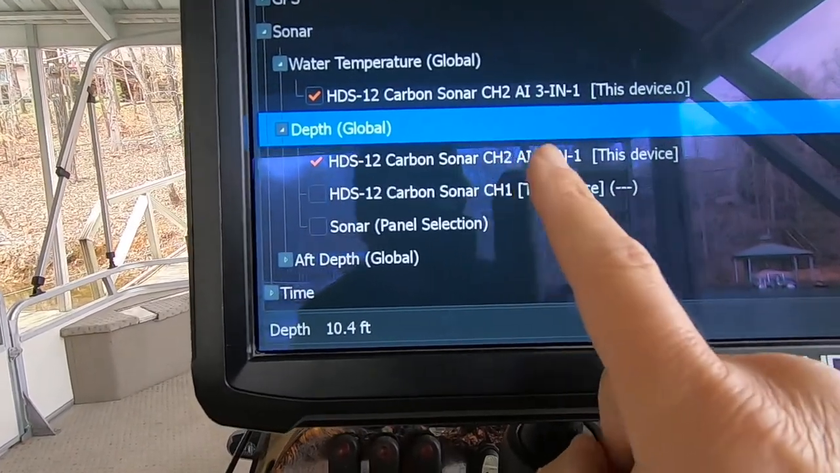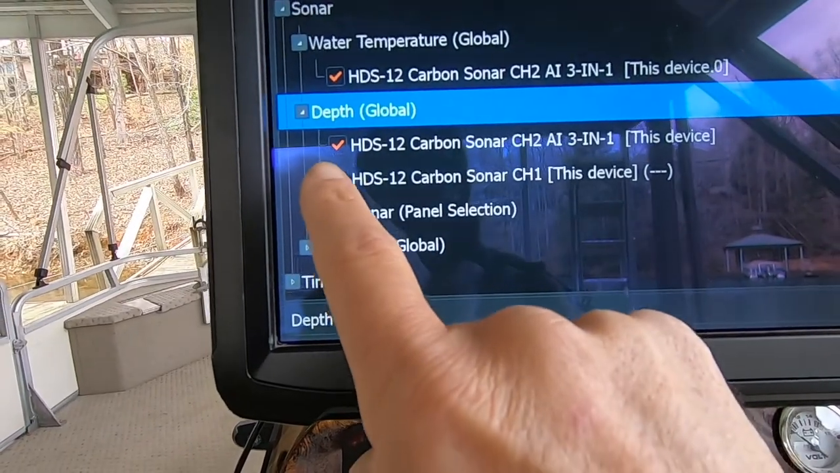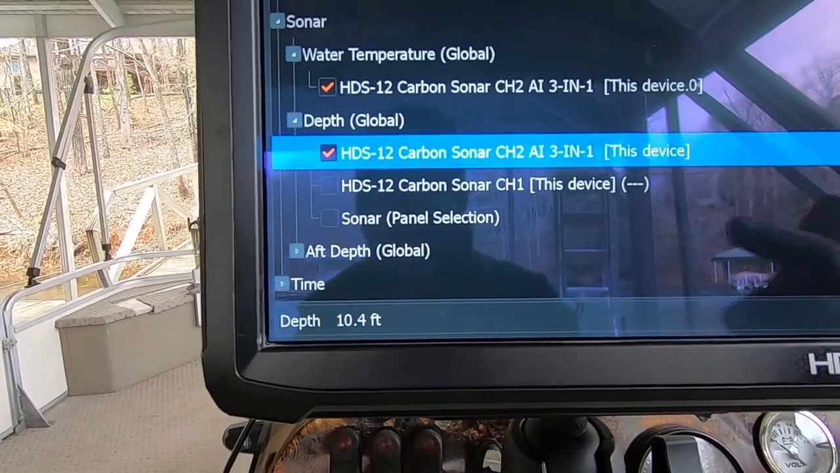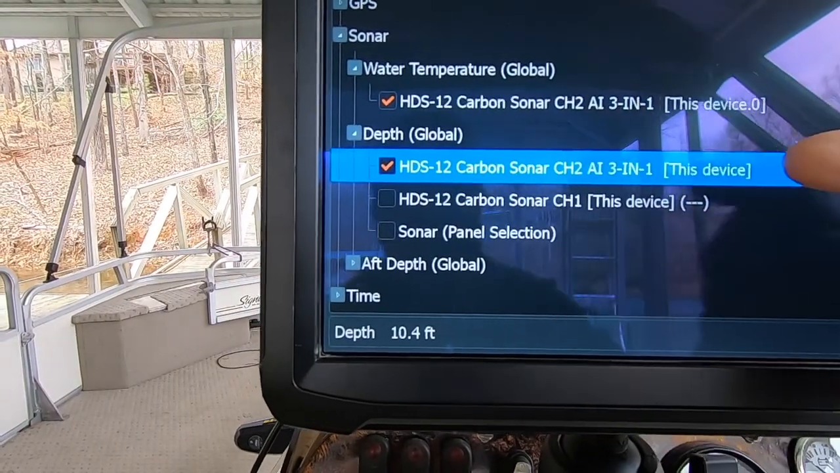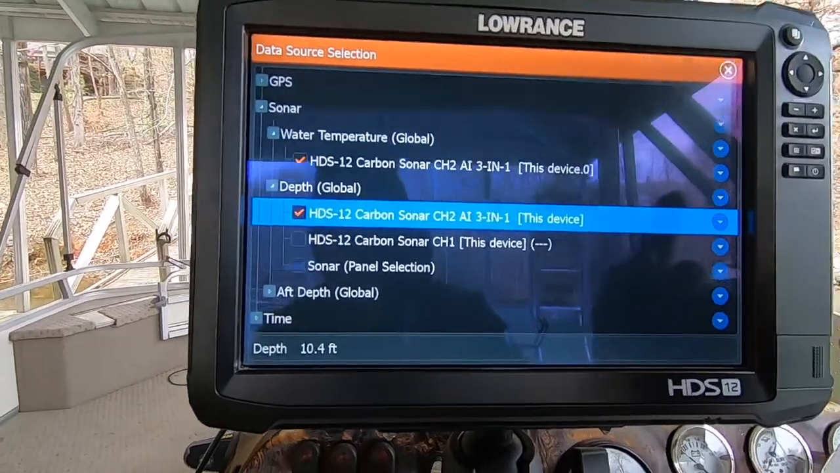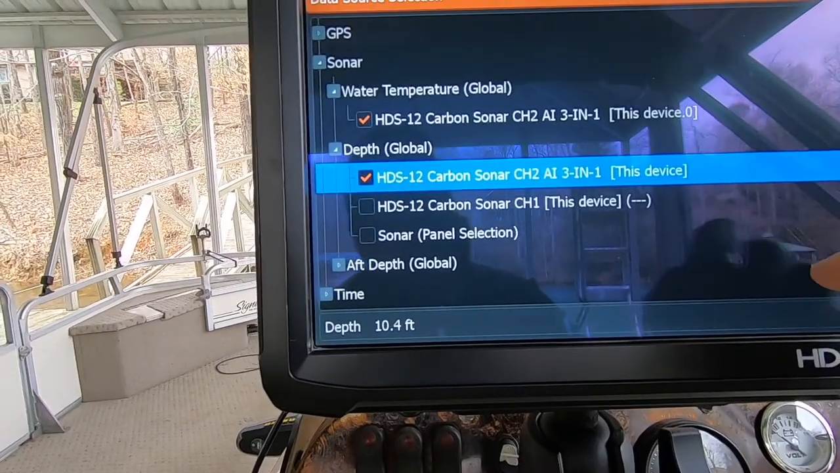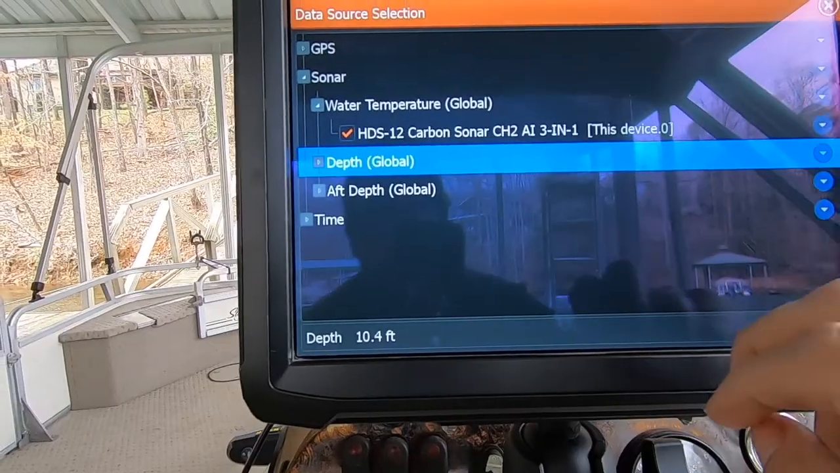So I want it to show up, and not channel 1. If I check channel 1 right here, I'm not going to have depth. If I check this right here, I'm going to have depth on my 3-in-1. That's where it's going to pull the depth information from, on the 3-in-1. But I know it's a little confusing because I got these arrows over here, and you think, well, if you want the drop down menu, you touch the arrows and you drop it down. You're dropping down different information there. So that's how you do it.